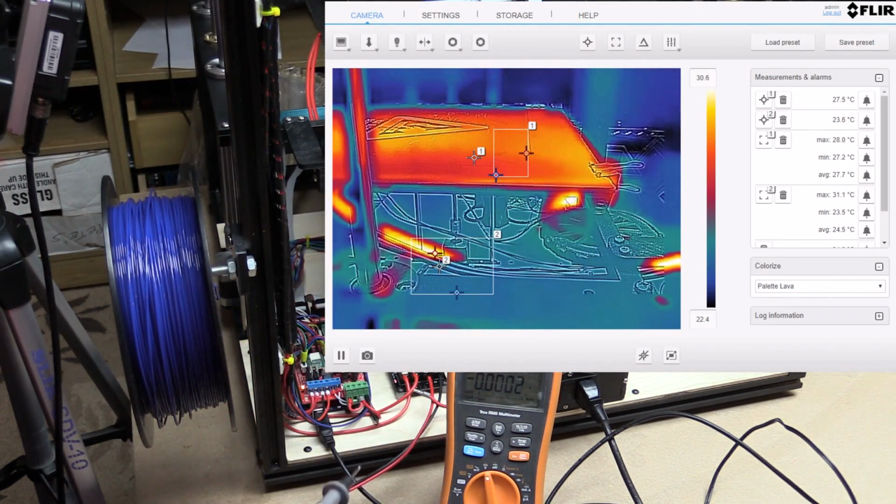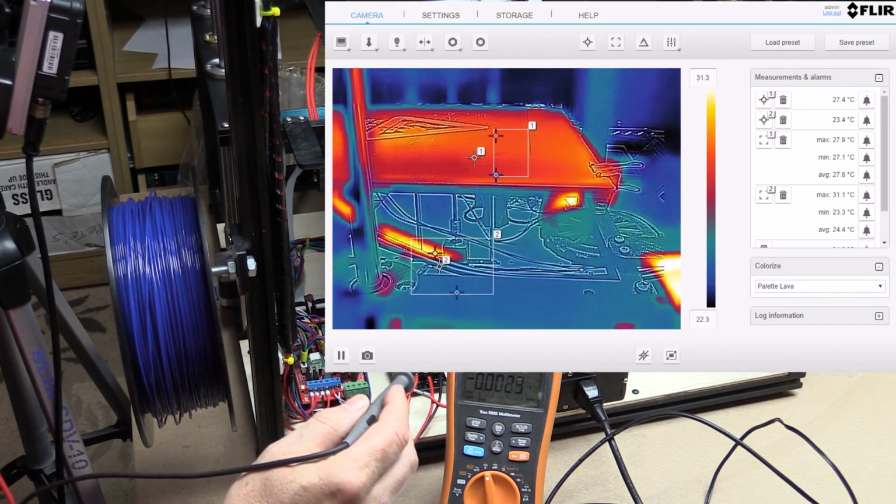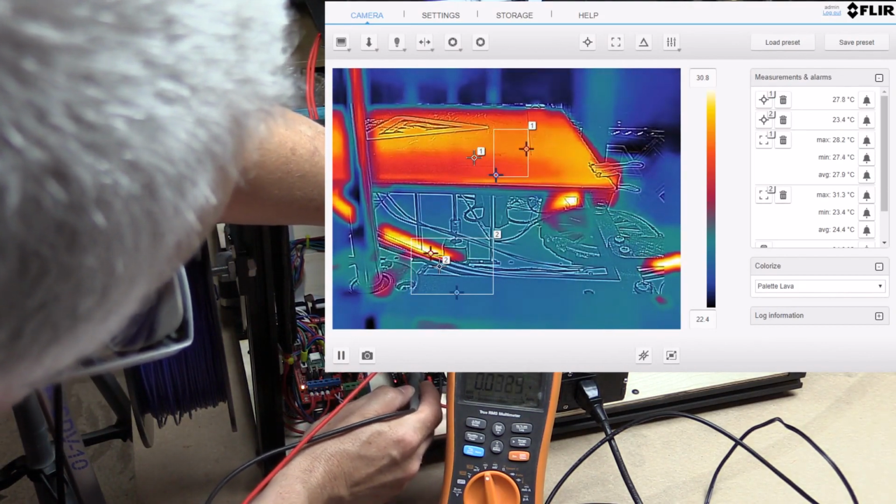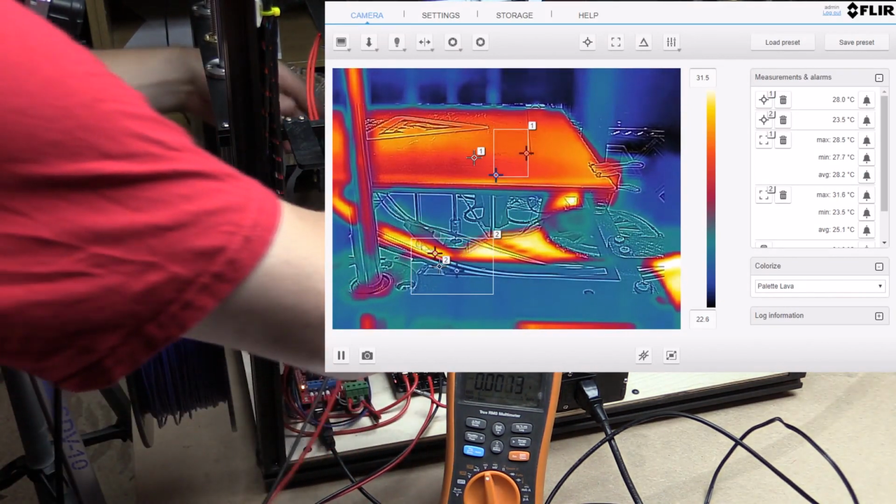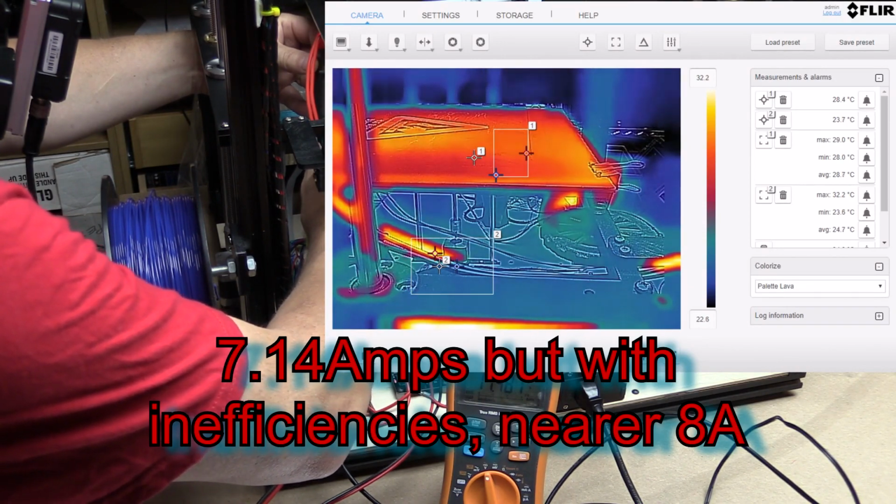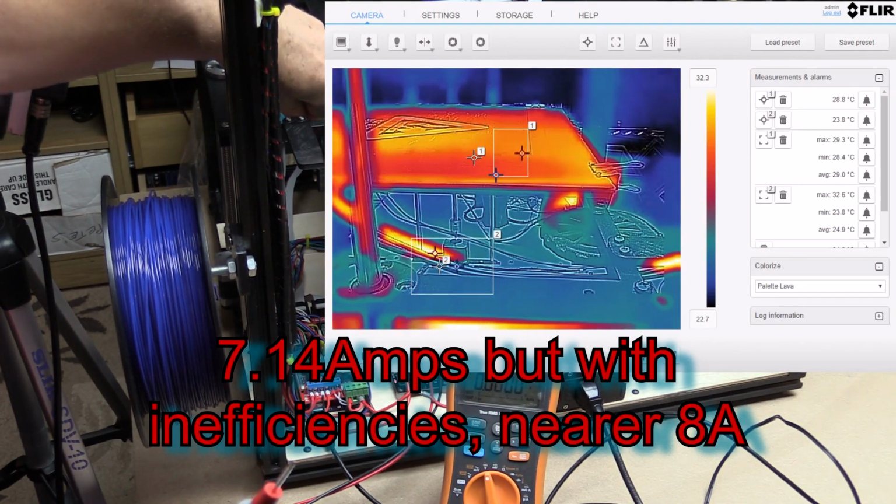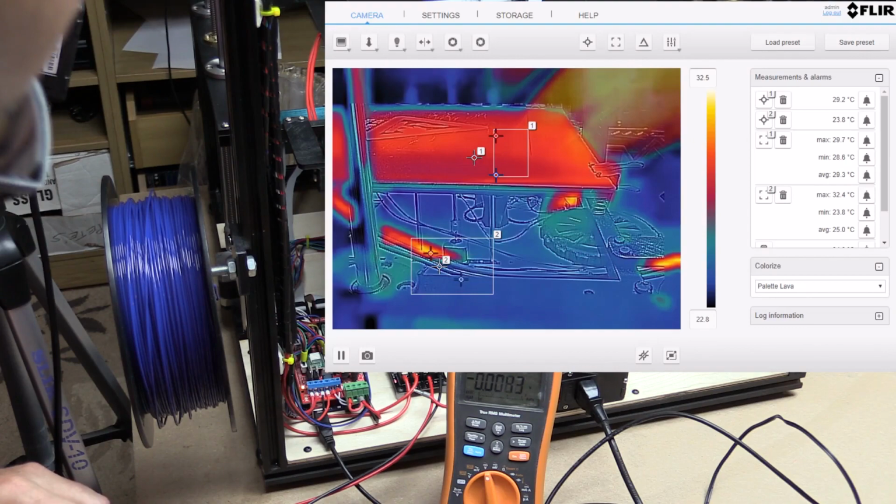But more importantly, in the wiring, we're dropping, just in this length of wiring, 11.9 there and 11.48 there. So let's say 11.5. So we're dropping 400 millivolts just in this wiring. And we're only drawing about 8 amps. The thermal imager will be showing some interesting things right about now.